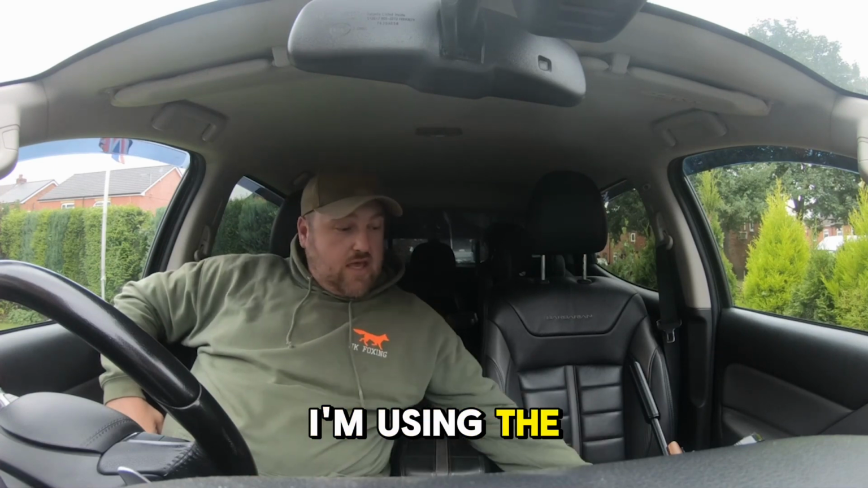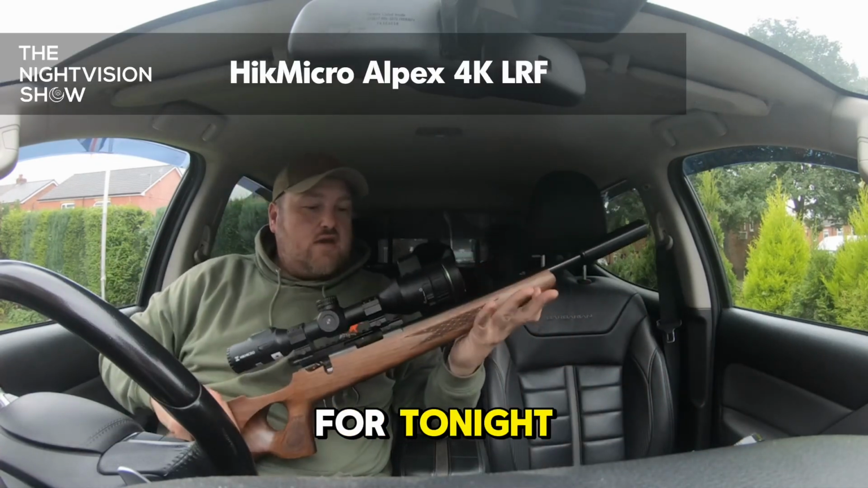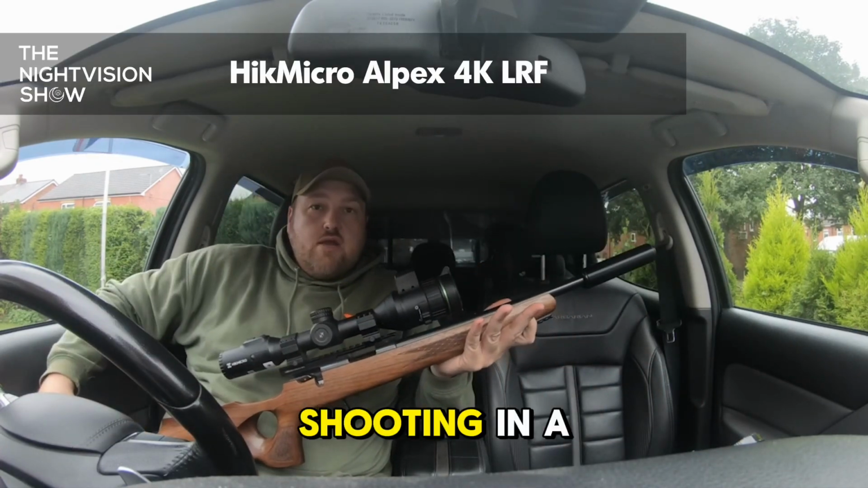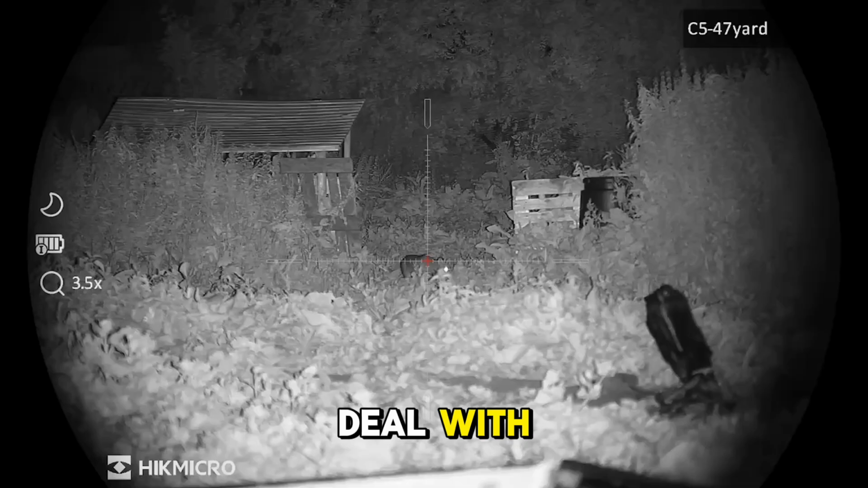I'm using the Alpex 4K. Here's my rifle for tonight, as I'll be shooting in a back garden tonight. We've got an urban fox to deal with.